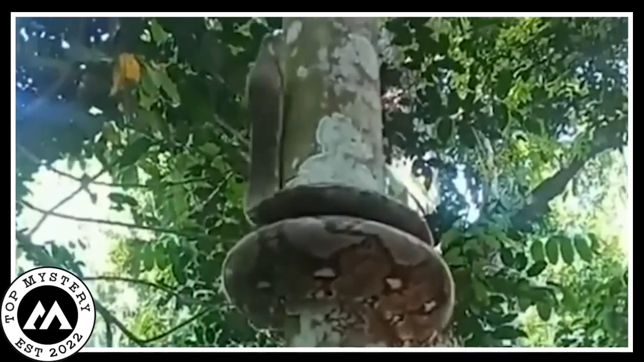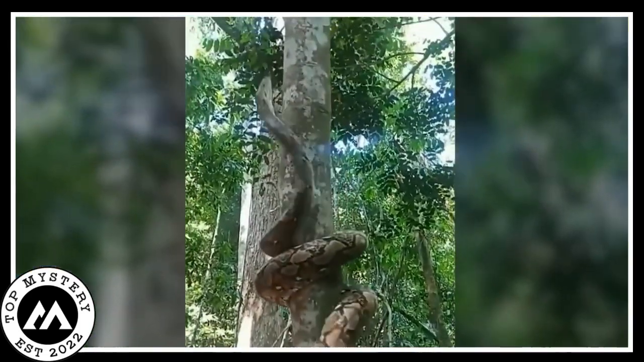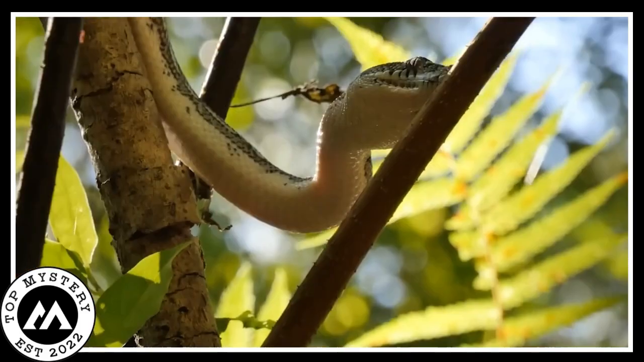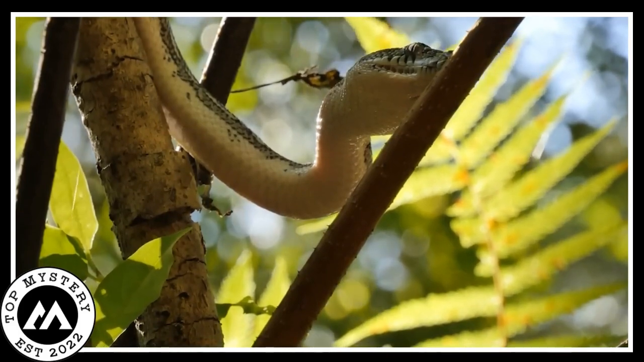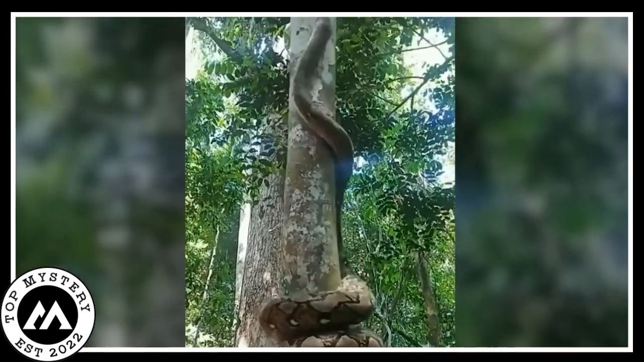So, there you have it, a gigantic reticulated python turning a tree into its own personal jungle gym. If you ever thought snakes only slithered, well, think again. Nature's full of surprises, and this video is proof that sometimes the wild can be a real-life thriller.